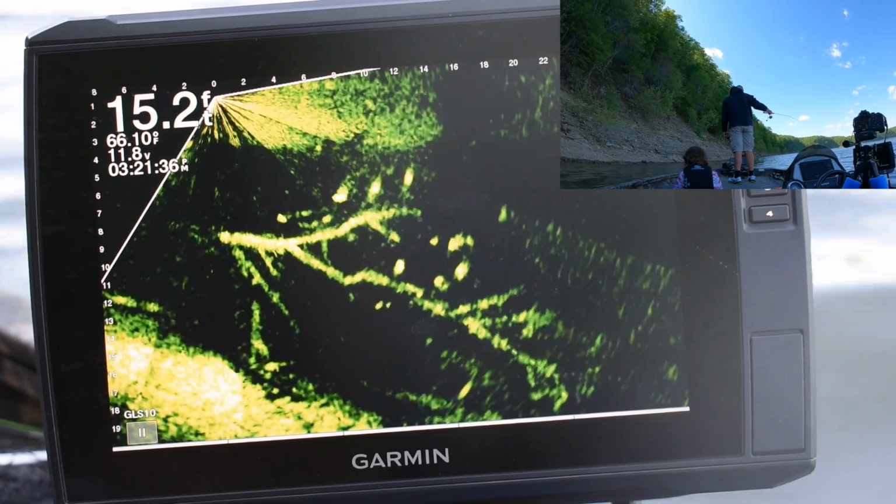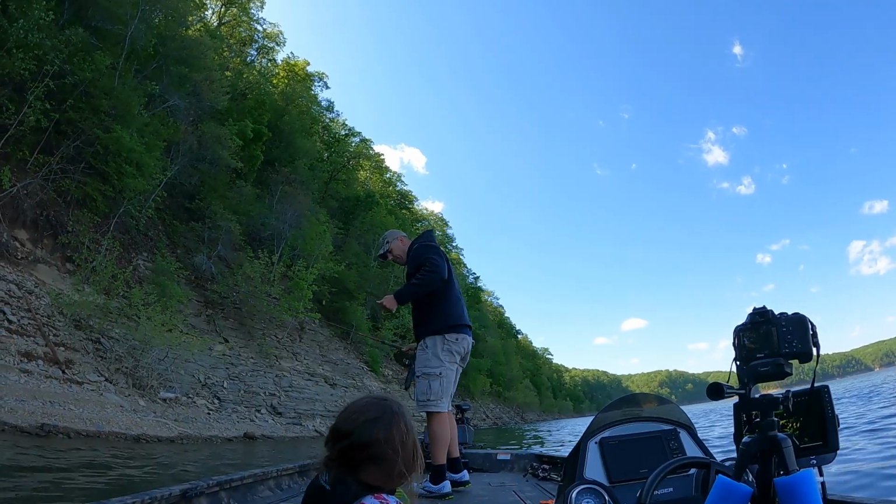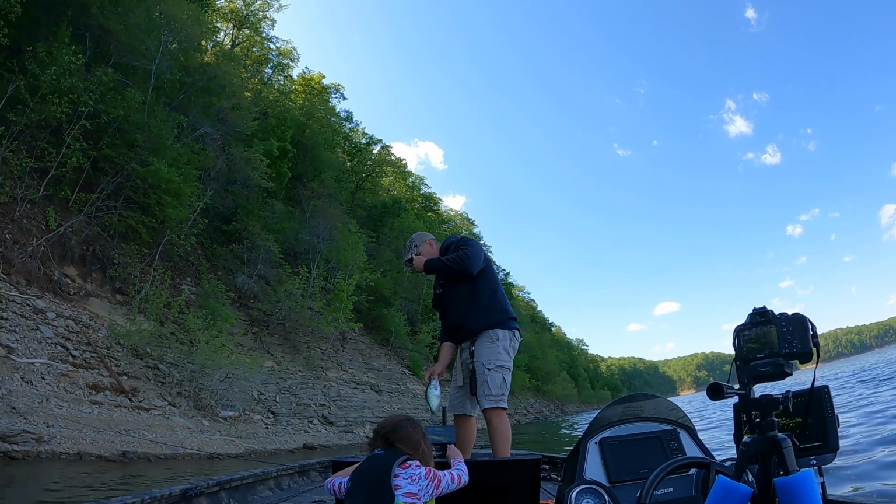So these fish definitely see a lot of baits, but for whatever reason, they are some good fish. And there's one of them. Definitely not the biggest fish that was in there, but definitely one that'll go to the box.